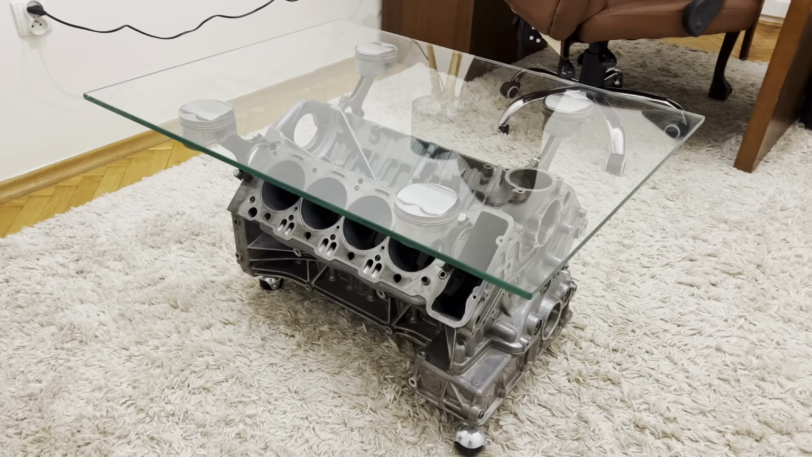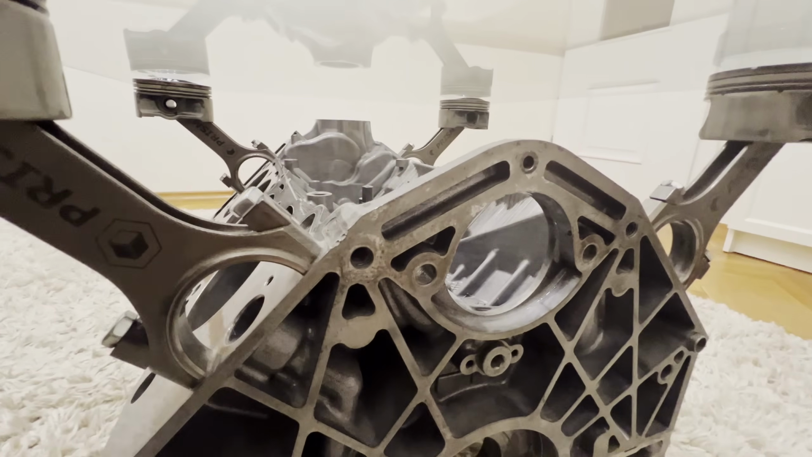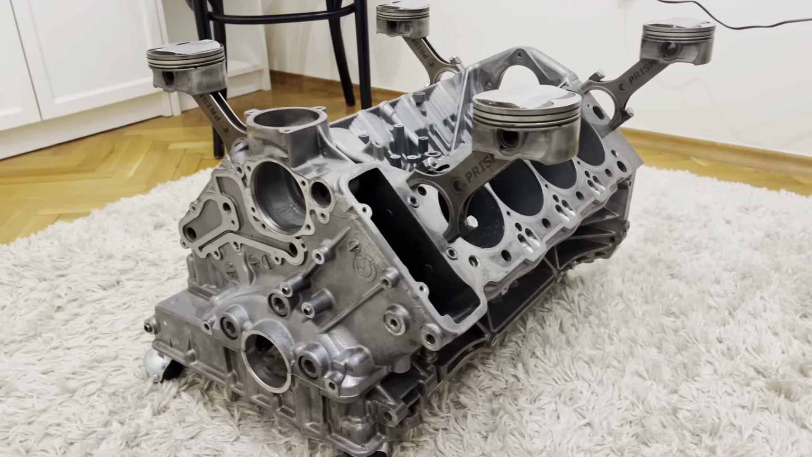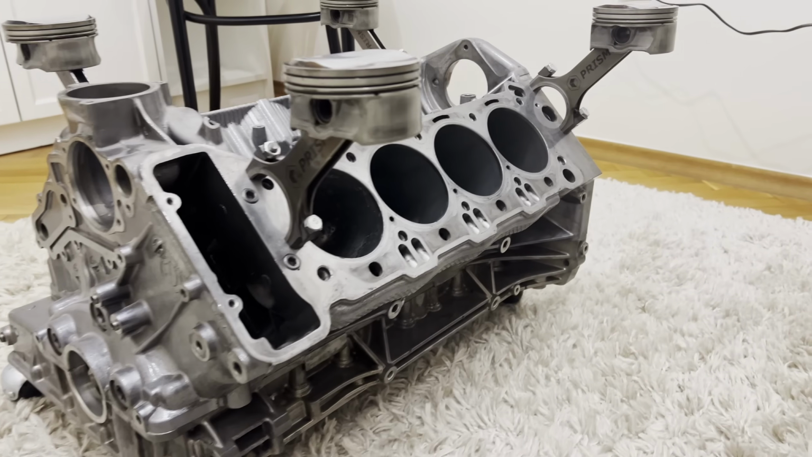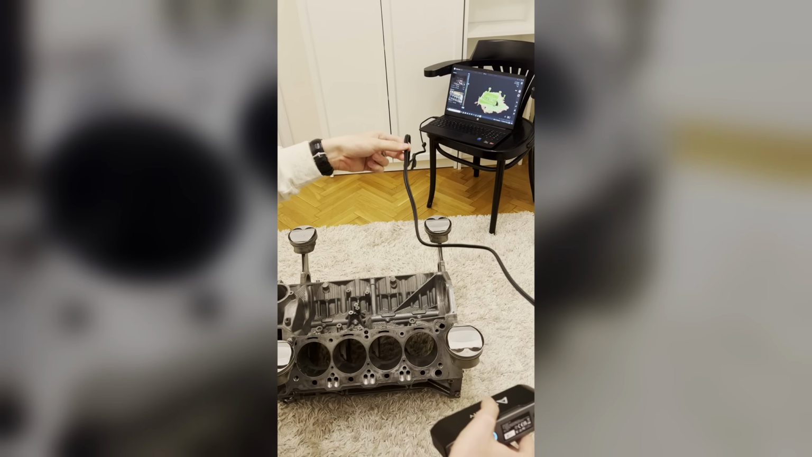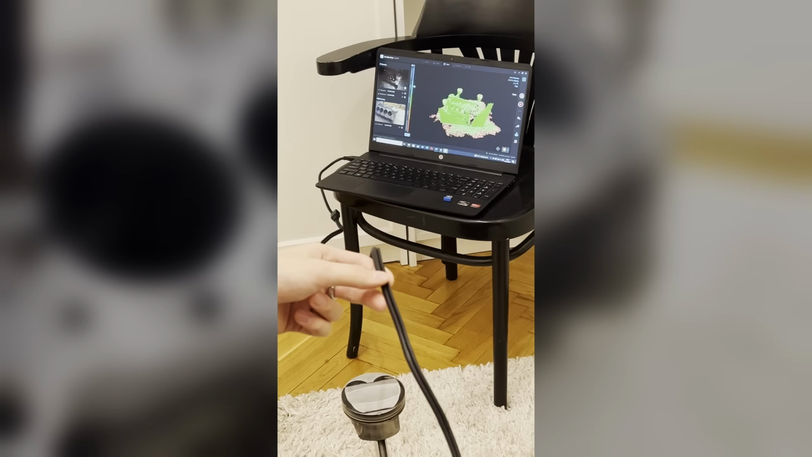This is a restored V8 engine from a BMW E92 M3. It's big, shiny, detailed, and to say the least, it's a great challenge for our scanner. Despite the amount of details, it only took about 5 minutes to collect the geometry data. The Otter works at an efficient speed, so it's another thing to check off our list of expectations.